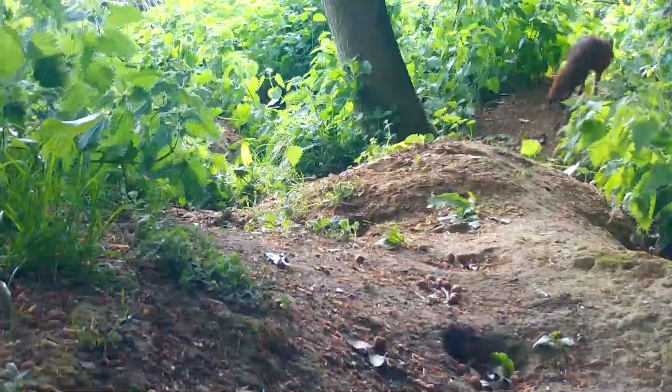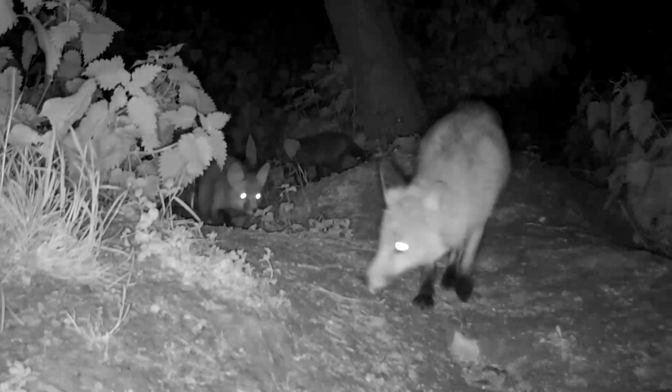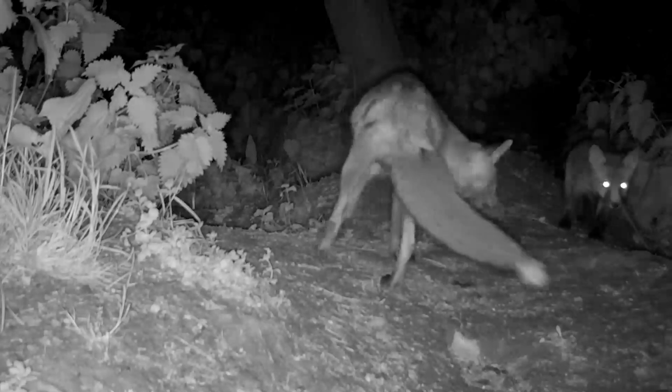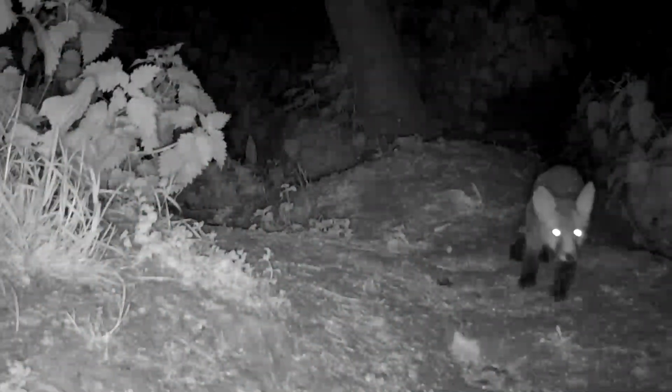And I've tried looking for it as part of my daily permitted exercise, but I can't find it. And as I've had no joy in locating the fox earth, I dismissed the possibility altogether that I might get a glimpse of a fox cub this spring. Well, something amazing happened the other night, and it's changed this altogether. One of the vixens came strolling past the badger set with two of her fox cubs in tow. For me, this really has been the icing on the cake, and it just shows how much wildlife one little strip of woodland can support.